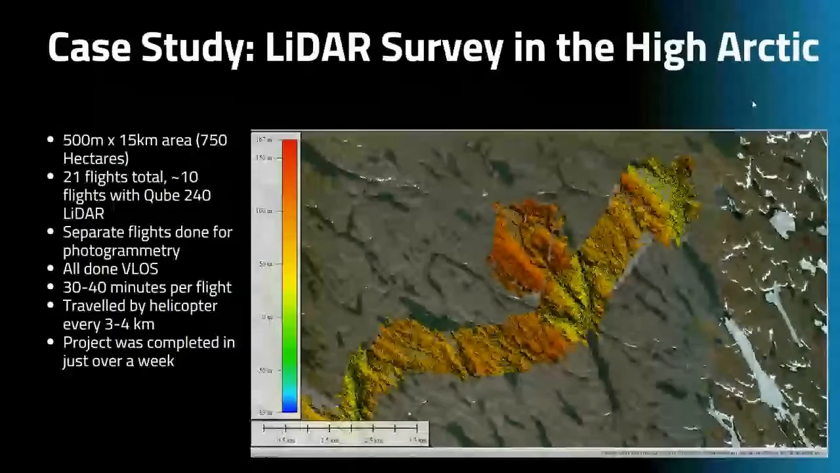And lastly, the data here on this one, you can kind of see you get about 750 hectares, is about a 500 meter by 15 kilometer corridor. 21 flights total. They did about 10 flights with the Qube 240 LiDAR, another 11 with RGB data. They did separate flights done for photogrammetry and LiDAR. All flights were done within visual line of sight and obviously following Transport Canada's rules. Both 30 to 40 minutes per flight just due to the wind conditions and being extra safe. They traveled by helicopter every 3 to 4 kilometers, and the project was completed in just over 1 week to get all of that data set.